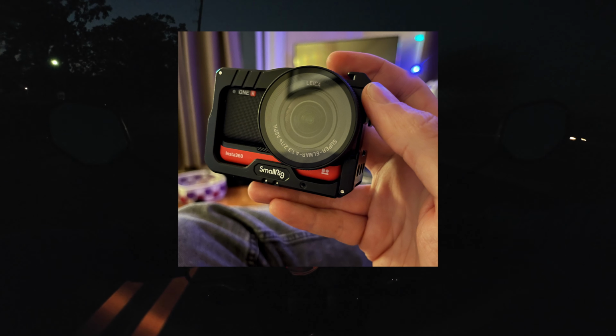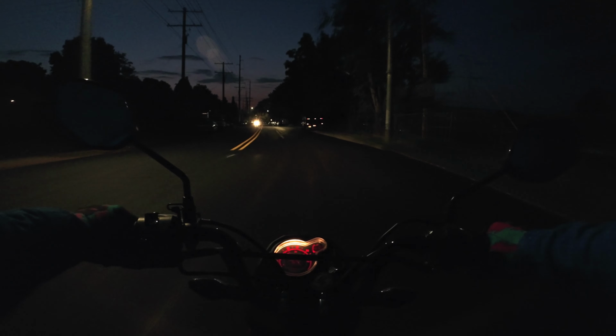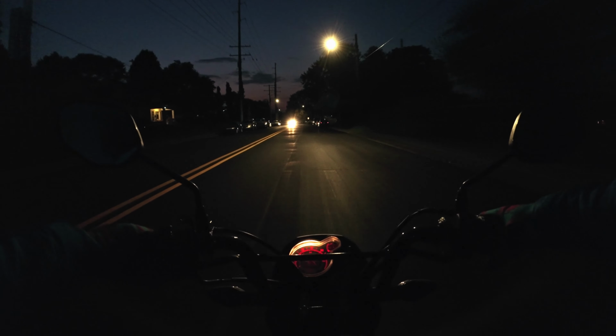I'm using a different camera for this ride than I've used for some of the other ones. I'm using the Insta360 One R camera that has a 1-inch sensor. I think I've recorded one video before on the Navi with this camera.